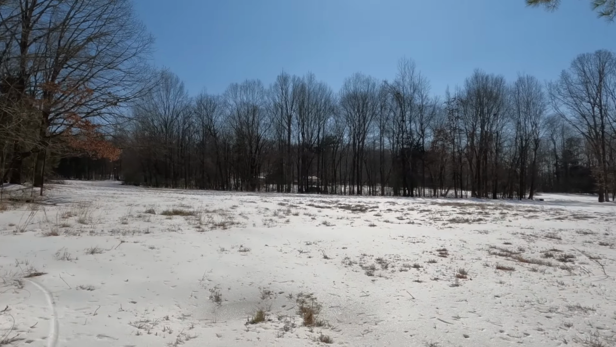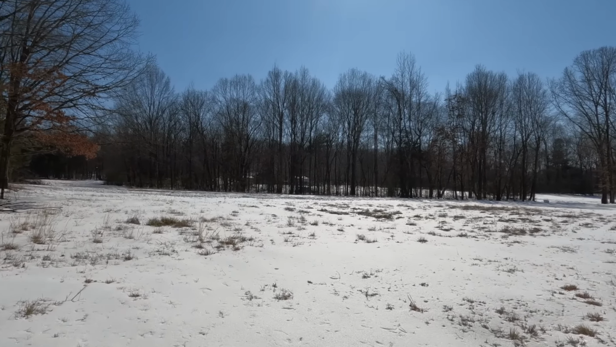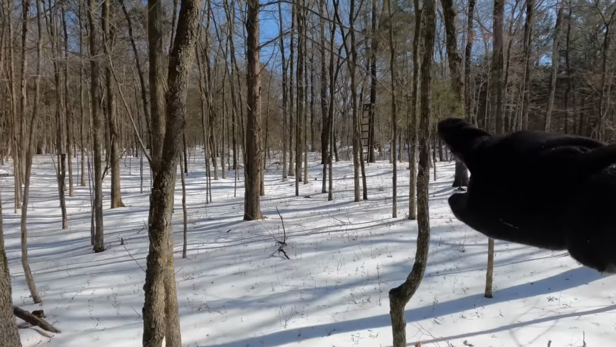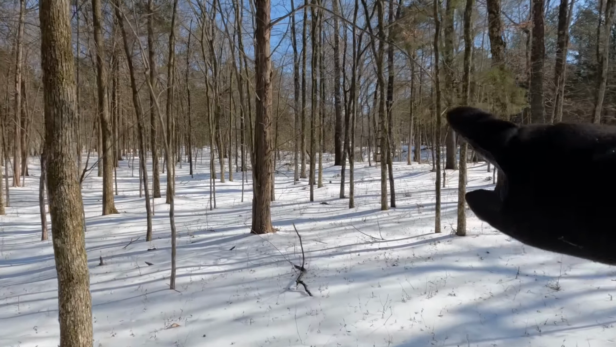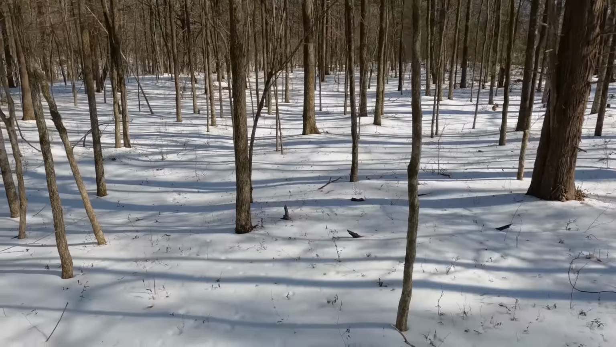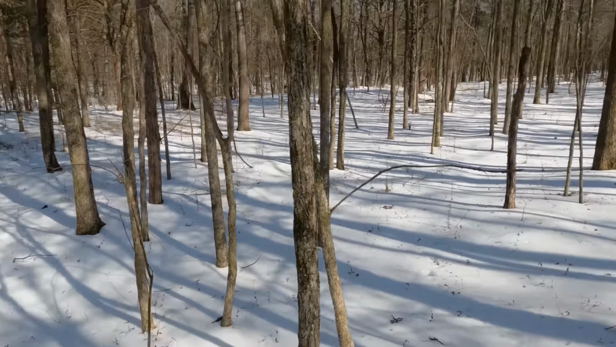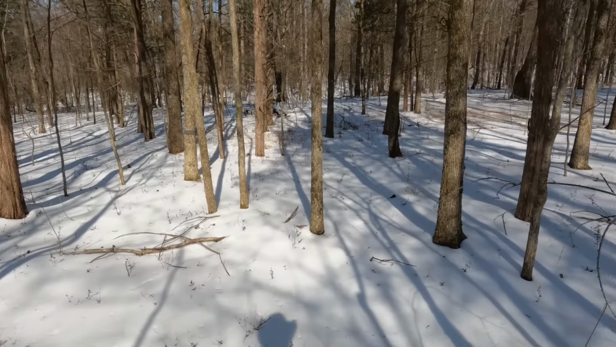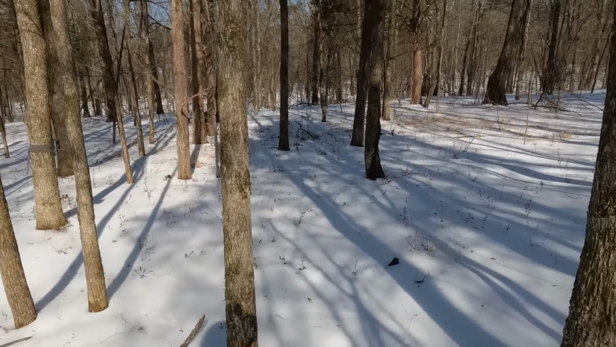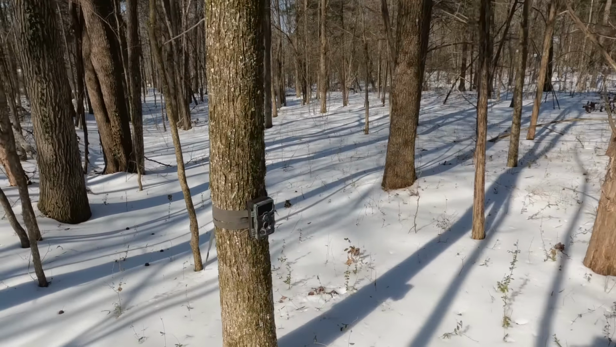Oh, I see. I was going to say, I thought I saw a deer, but that was her dog. Got an old wooden tree stand right there. I inherited that one when I bought the property. That one was in good condition though. Look at all these tracks through here. I use that area for bow hunting. And I've got a trail camera right over here. Here it is. This one should get a bunch of pictures or videos.